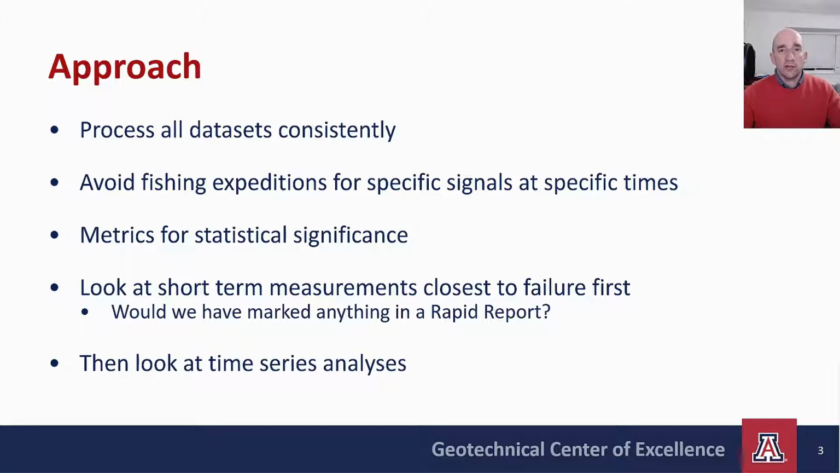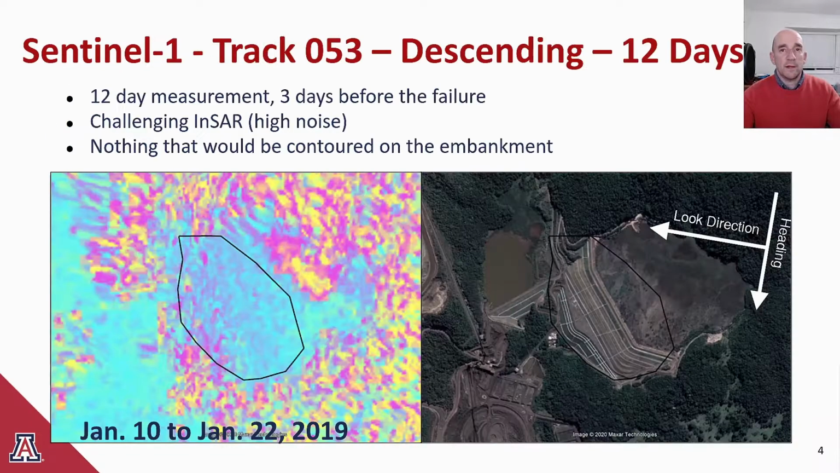Then we'll look at longer-term time series analyses. These take maybe 15 or more images, and they have lower noise and show the evolution of displacement over time. We can ask whether there was any long-term displacement and whether accelerations are evident prior to failure.